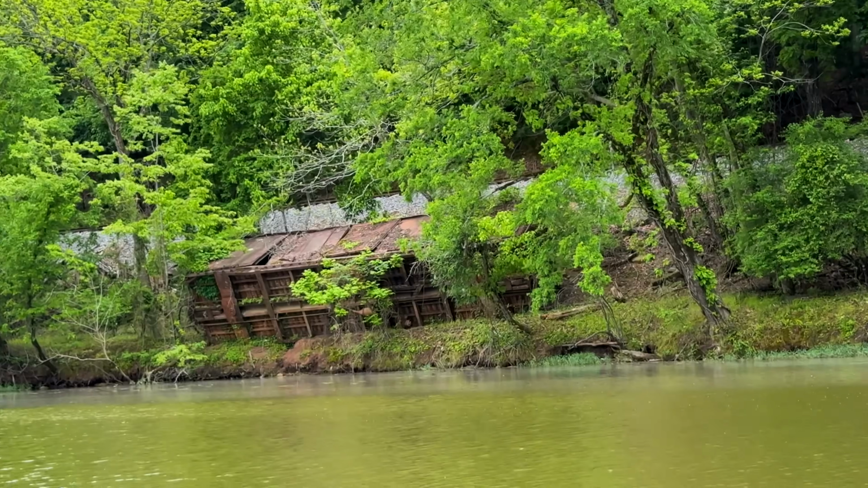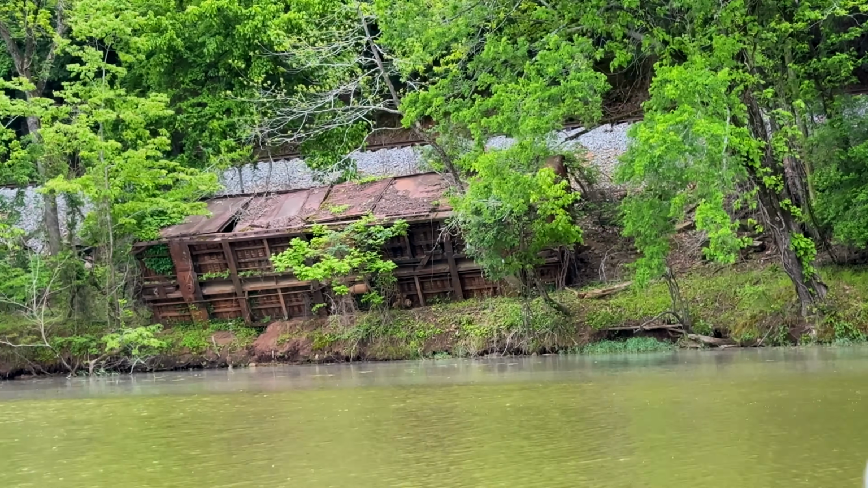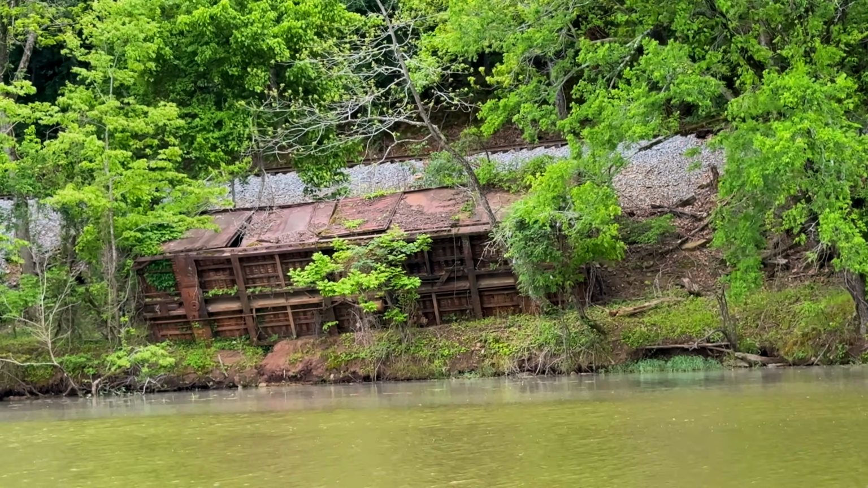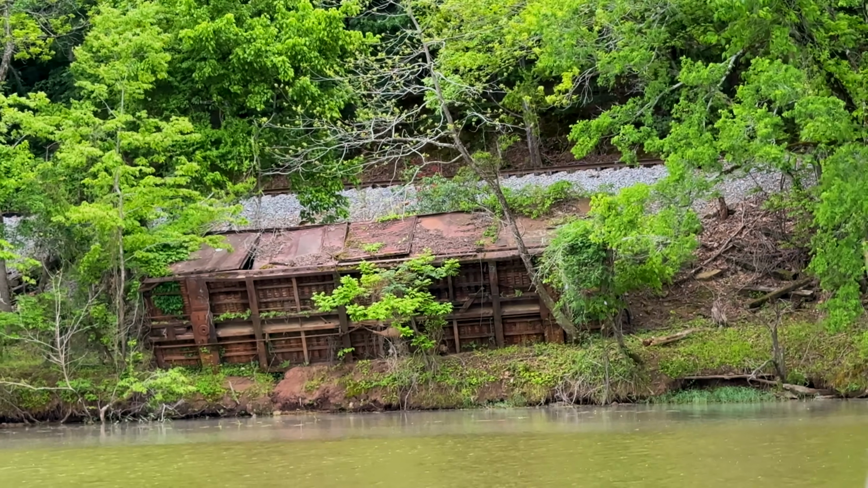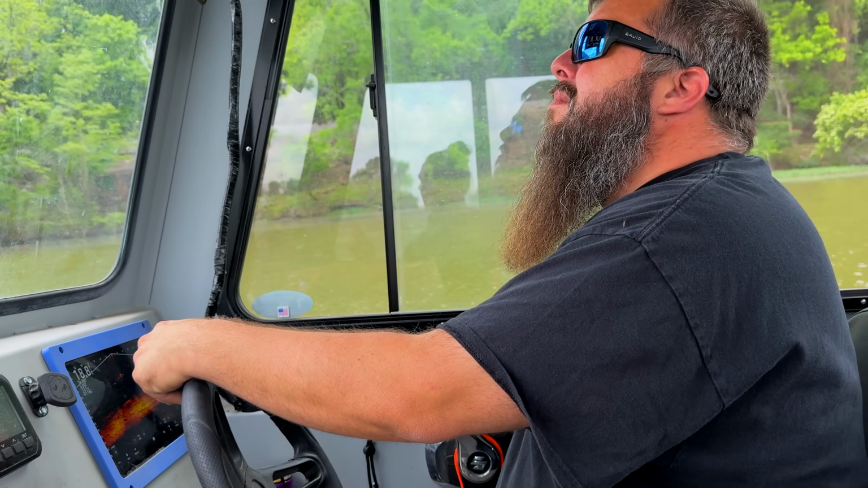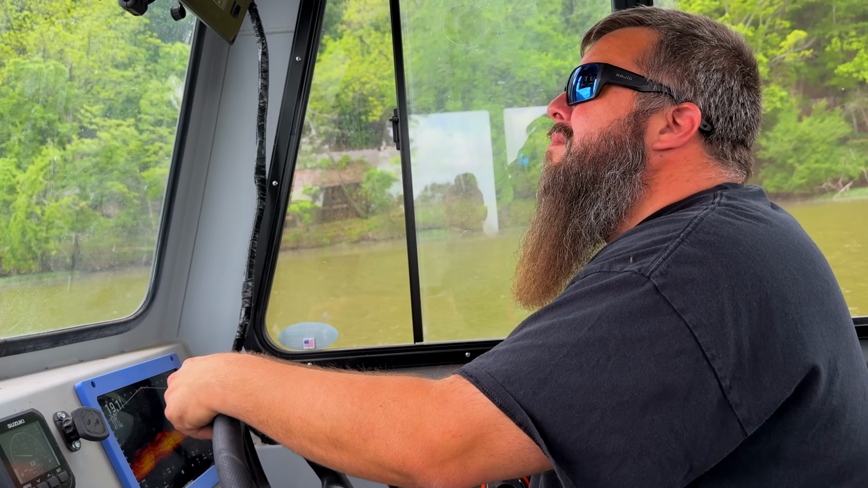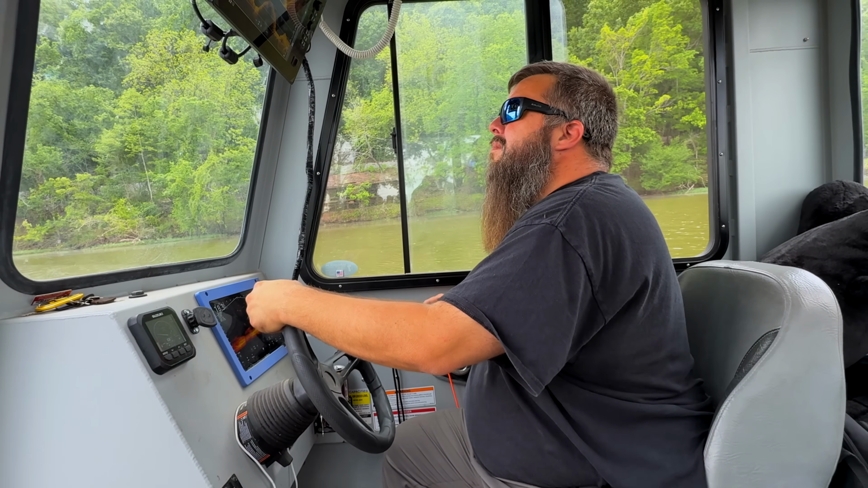So I want to show you guys this. This is a train car rolled off right here. We have seen a lot of debris and stuff that we thought were maybe barges or pieces of barge, but it could definitely also be a part of a train if it derailed right there. Again, we still are on this Little Maumelle. We have the Two Rivers Park right here behind us.